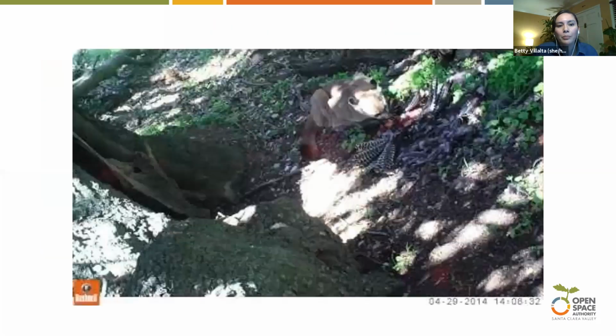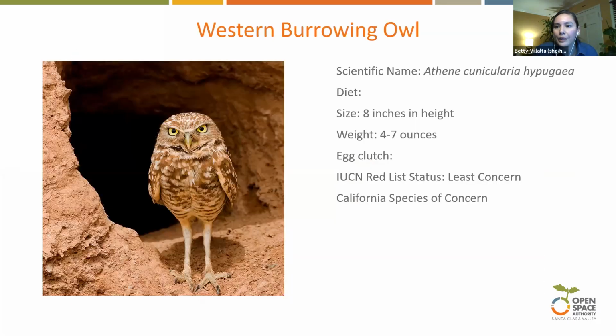So some of their predators could be coyotes, hawks, snakes, badgers, skunks, foxes, even just feral cats and dogs if they go out into the area where they're found. So burrowing owls often live in permanent pair bonds, and then they form little colonies with